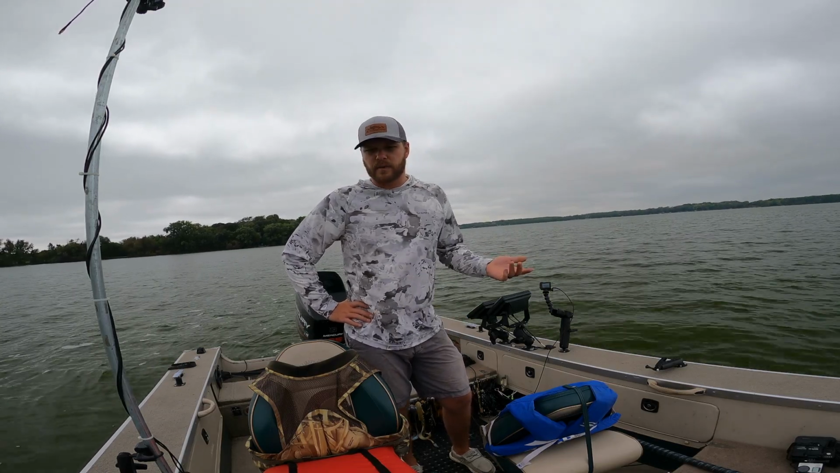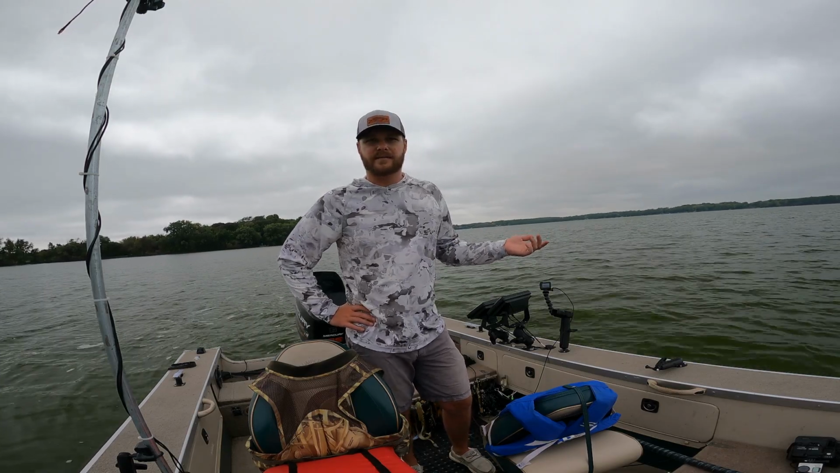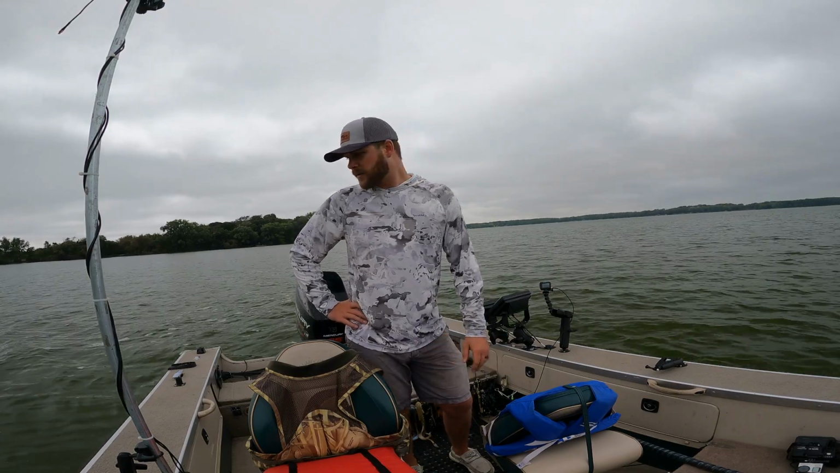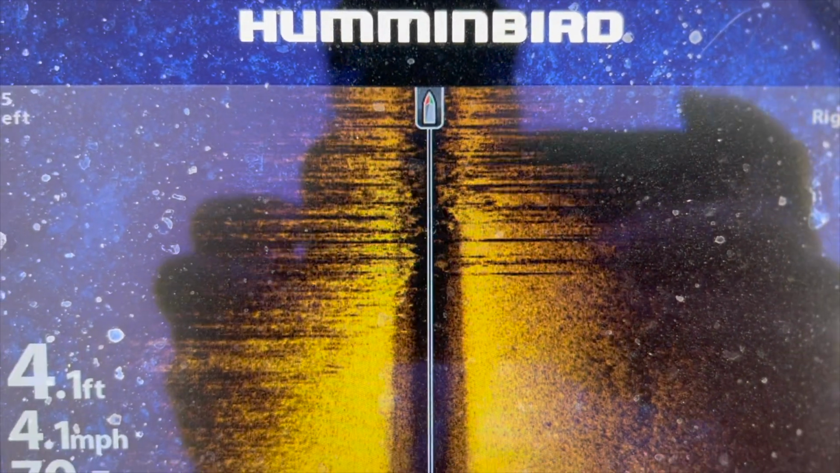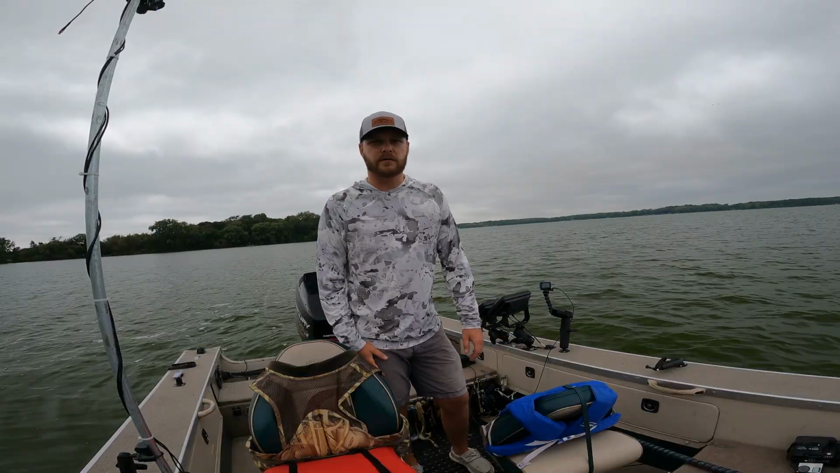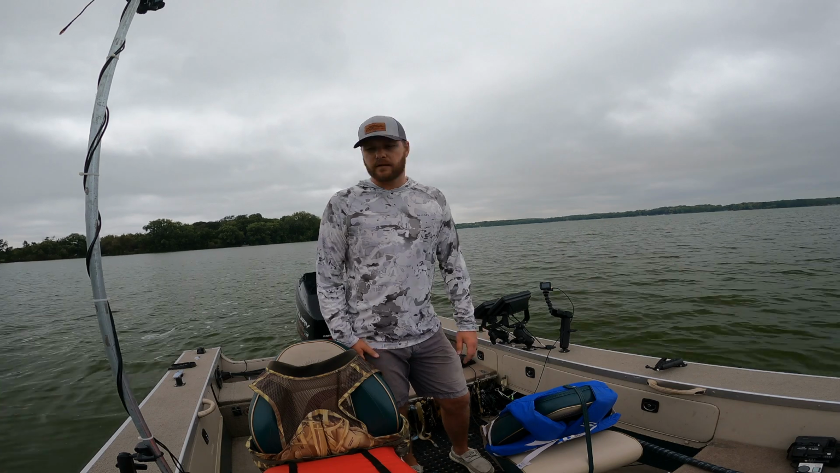I'm actually gonna start by driving around and seeing if I can locate any standing vegetation that's still in good shape. It's a pretty murky body of water, so I'm probably not going to be able to see it visually, but I should be able to see it on my side imaging, and I'm also going to auto chart too. This is likely a body of water I'll fish more frequently once I get it dialed in and know the lay of the land.